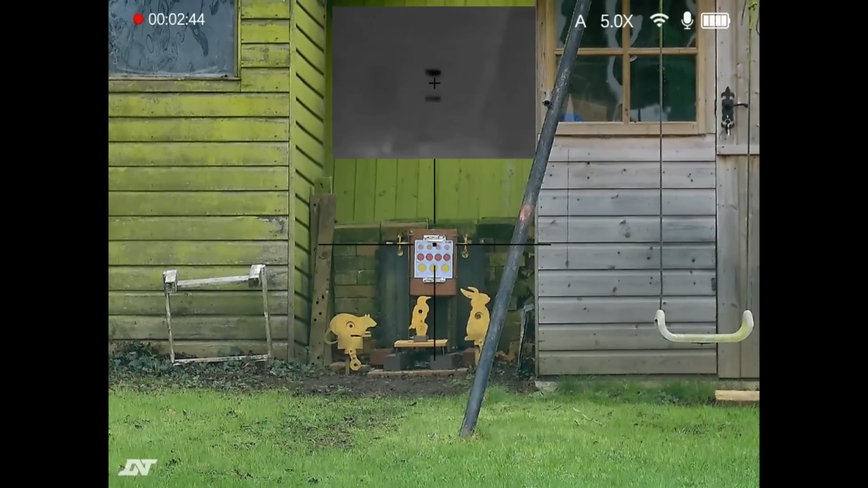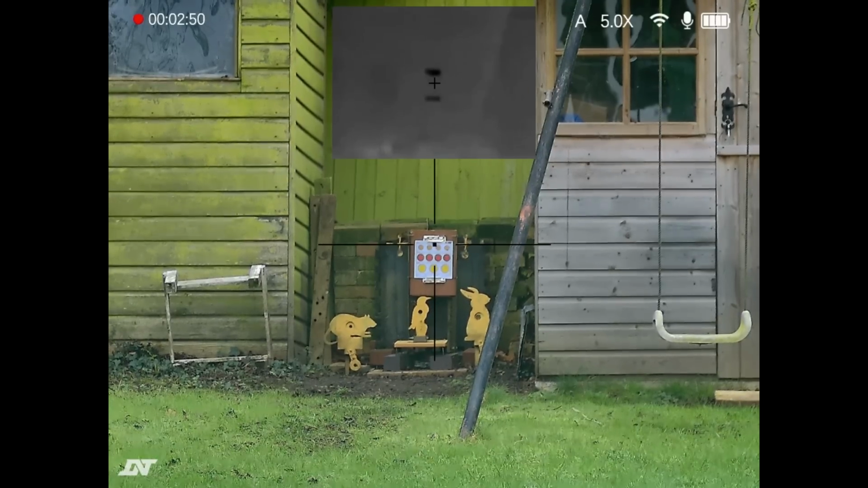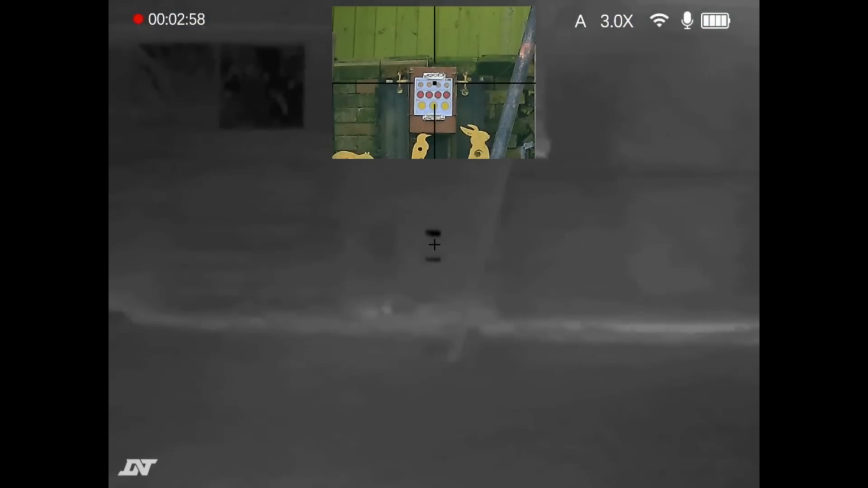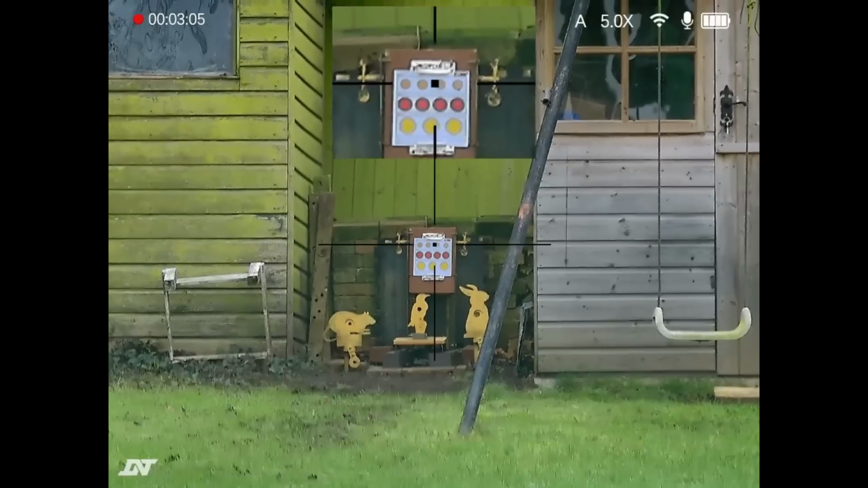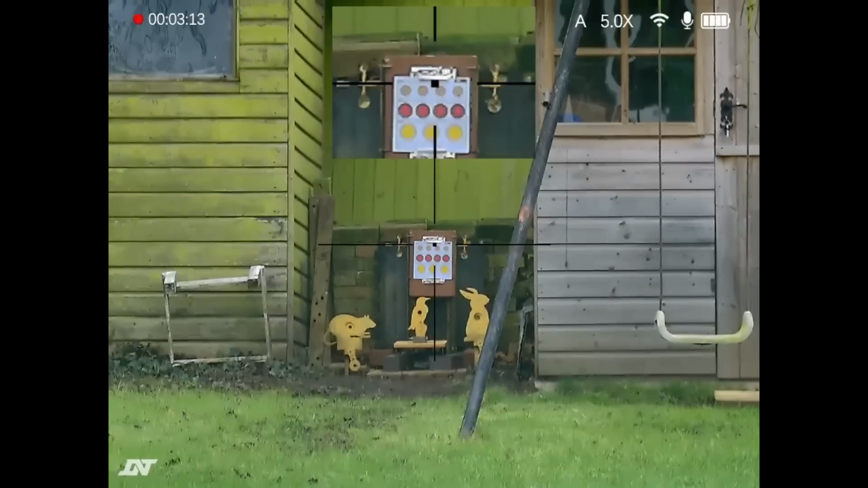Now one of the things that I've worked out here just by playing around with it, that's not mentioned in the manual, is what happens if you press the big button on the side for a long press rather than just a short press. So as we are here, if I do a short press it will switch between the two. Okay, if I press that button and hold it in, which I'm doing now, you'll see it switches the scope through to digital mode. Now if I go back in the menus,